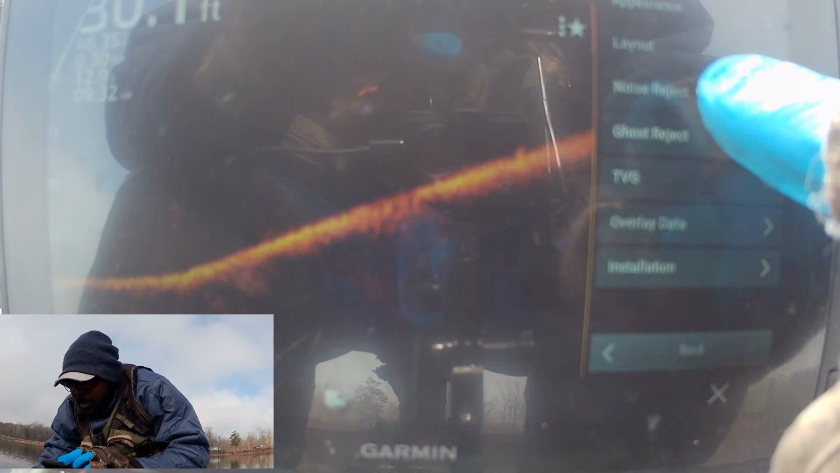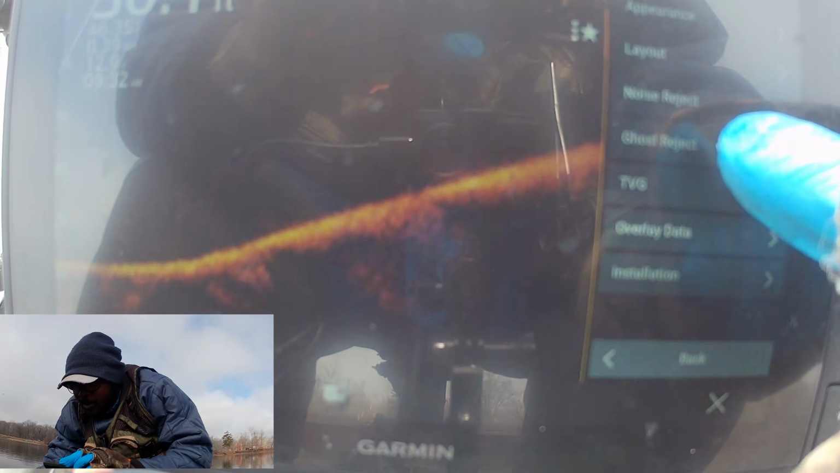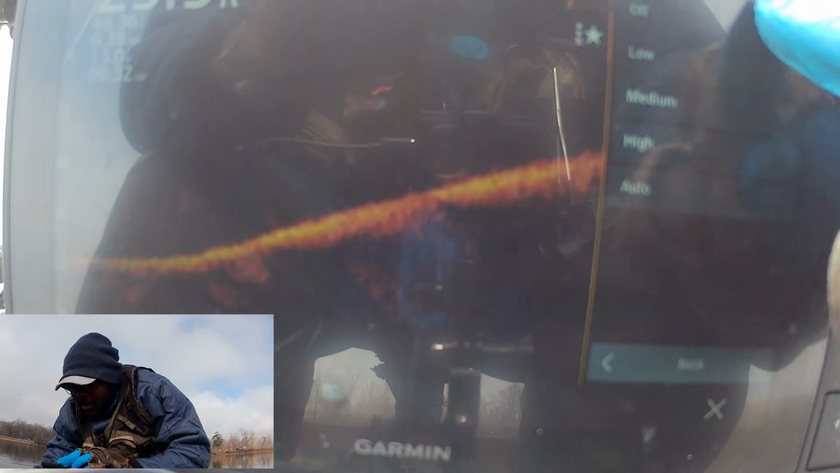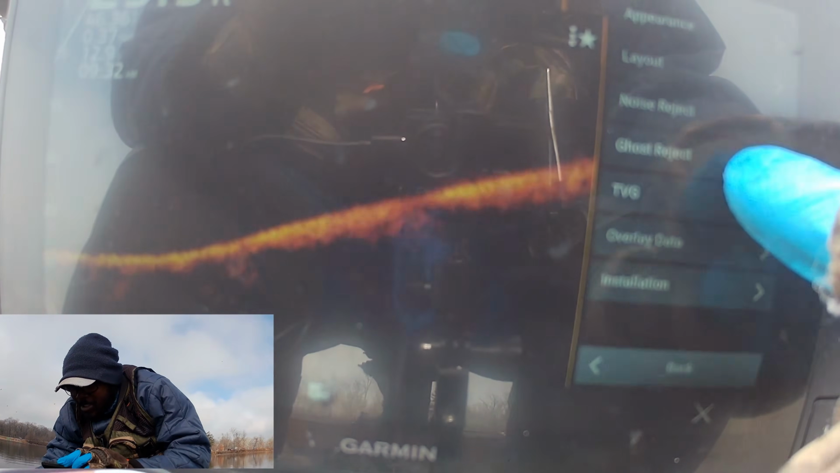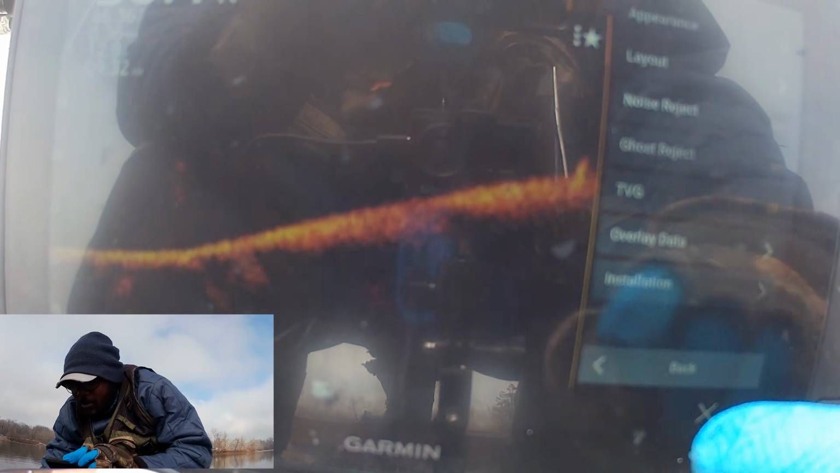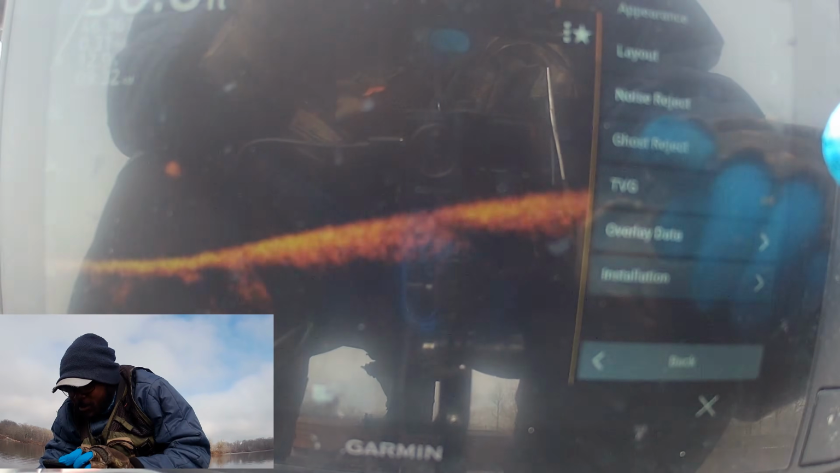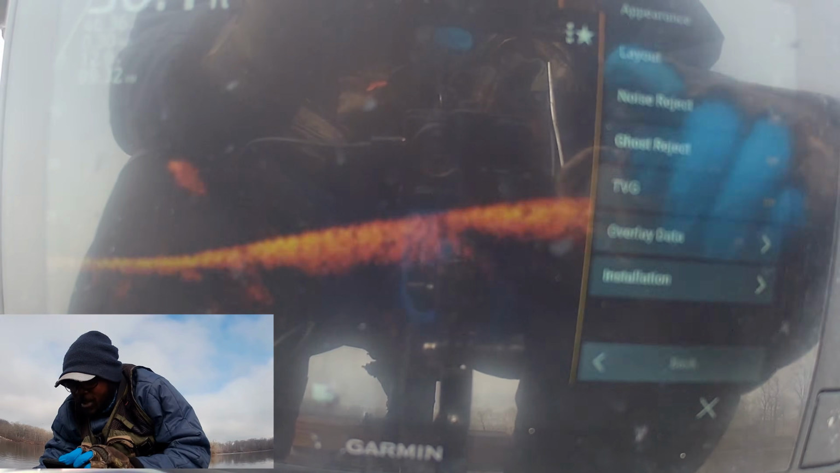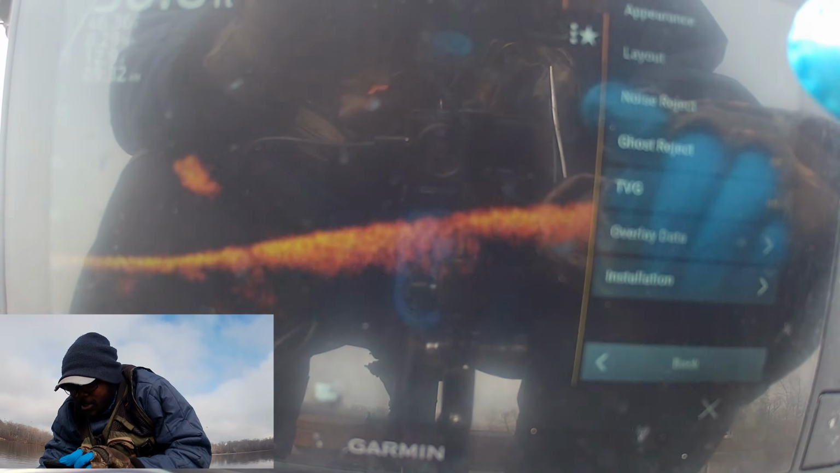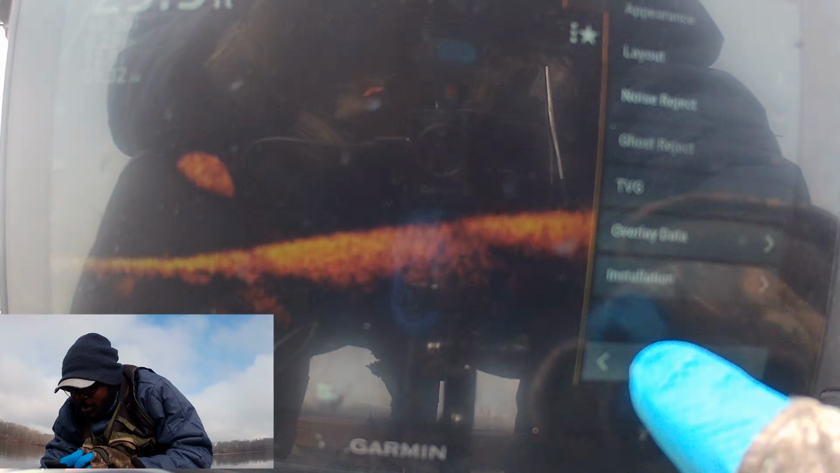Now I'm going to go to noise reject. Off. Ghost reject. Off. TVG. Off. Right? And I turn all of those off because it slows down this little 9-inch screen when I use either of those. Either it's in the back of my head or wherever it is, it's telling me that it's slowing down the action on this screen. It's a little small delay. So I take that off.